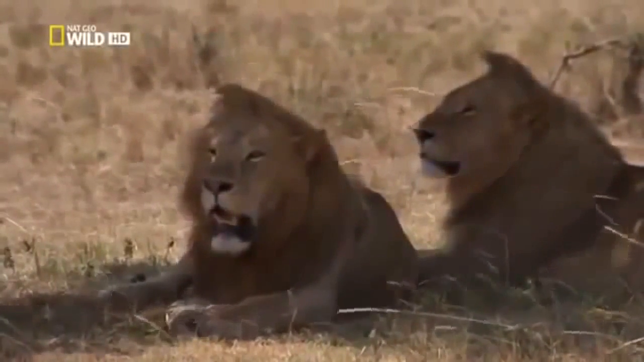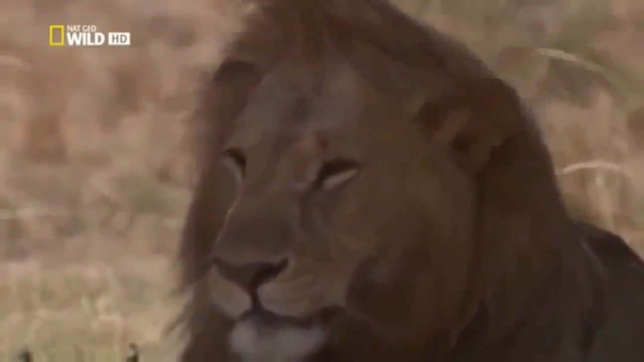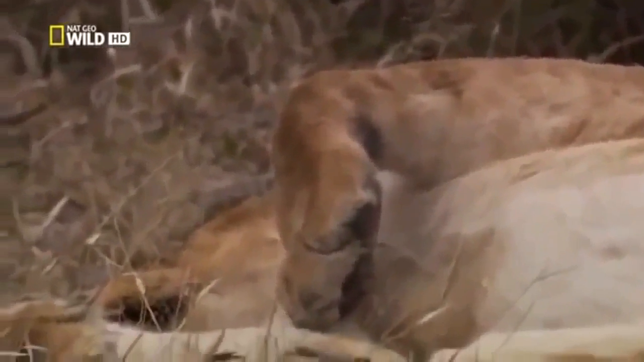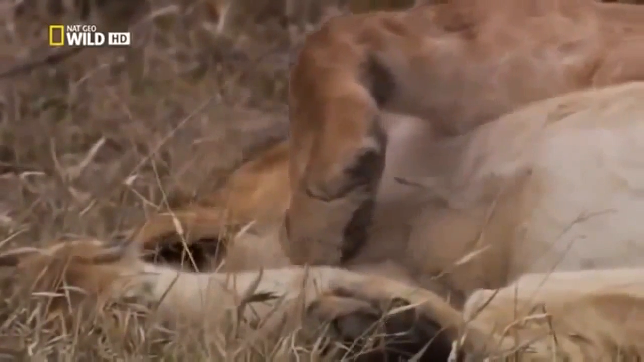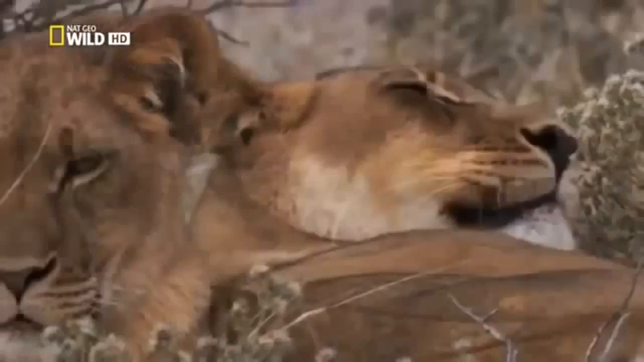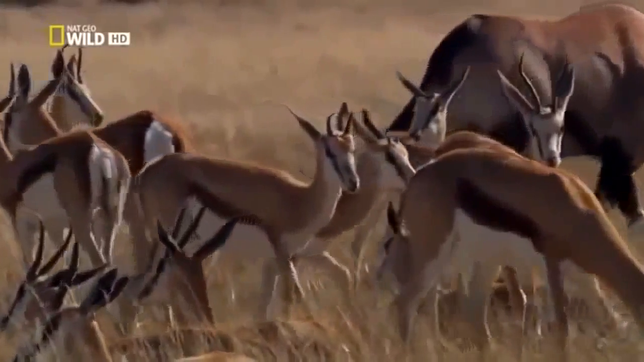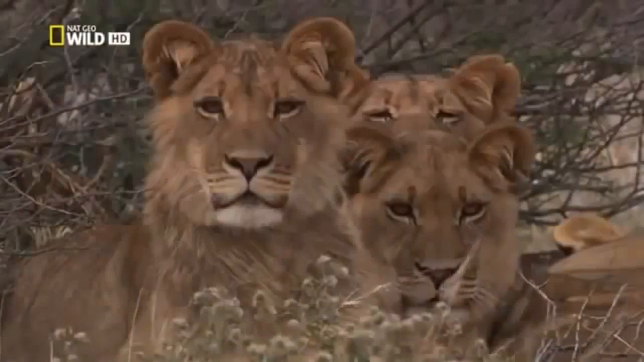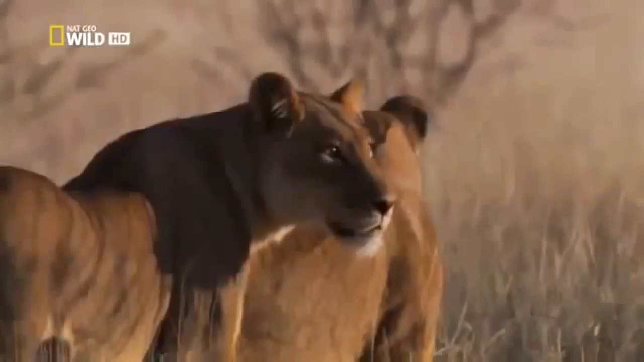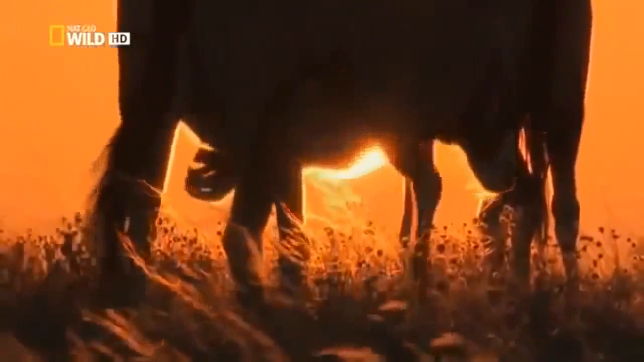Adult lions find the heat of the day uncomfortable. They keep to the shade to stay cool and out of sight. For curious cubs, daylight can often be frustrating. While their mother sleeps, all they can do is watch animals that they can't chase. As the sun sets, Mom gets up and prepares for a long walk. The nearest prey could be hours away.